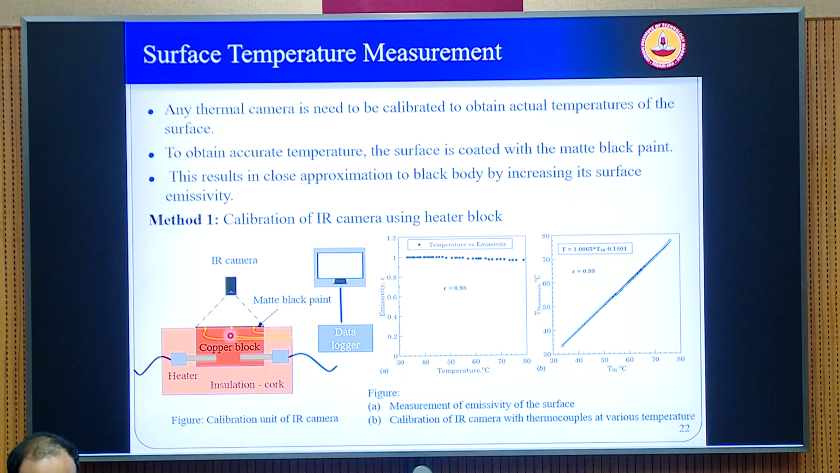Because you cannot just plug in the table values of emissivity that you find in textbooks into the camera and expect the camera to give you the correct measurement of temperature. Because as you know, even for metals like copper, there is a wide variation in emissivity between an unpolished surface and a polished surface. The polished surfaces have high reflectivity and low emissivities. So therefore, you cannot expect the value of emissivity of the same material to be the same. Depending on the machining process that you do, it can vary widely.